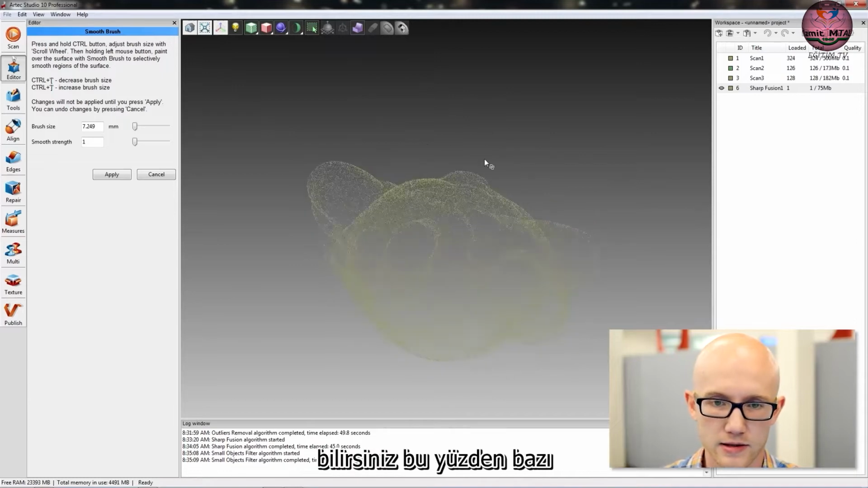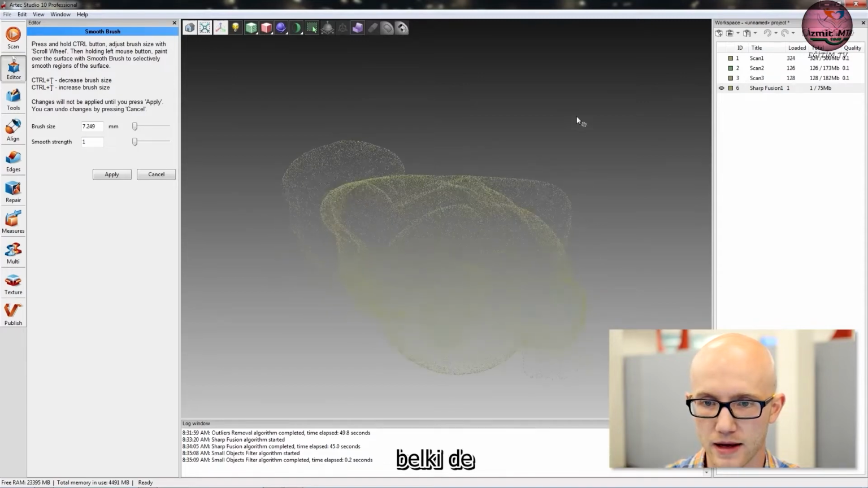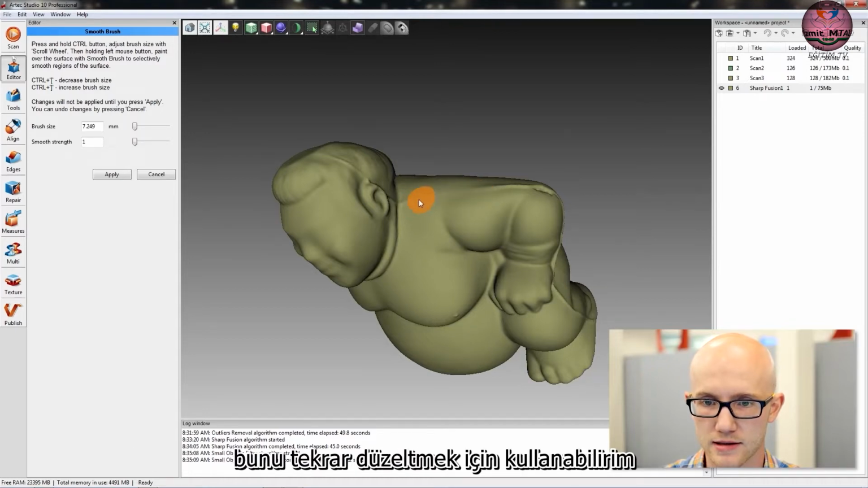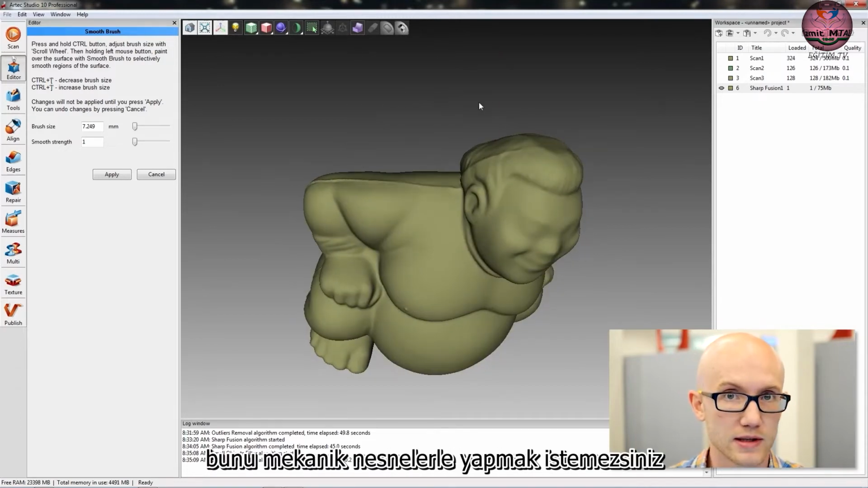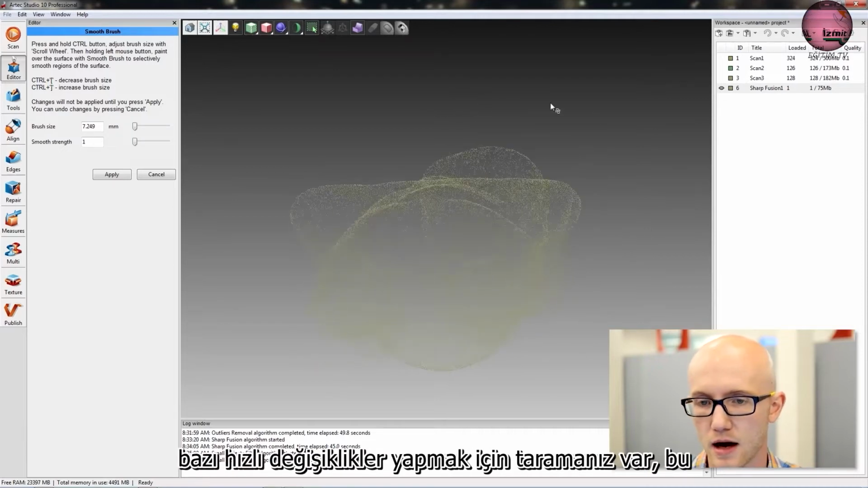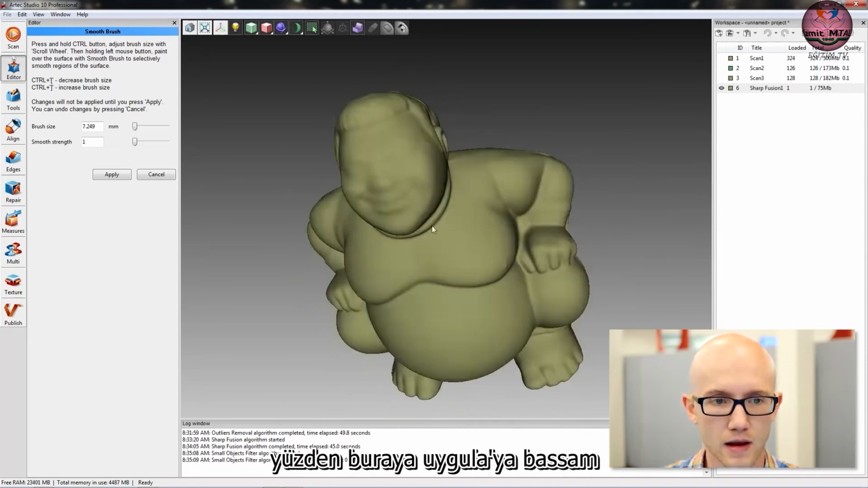Okay, and then so I smoothed out some of the edges here. This hair where I removed that. Maybe I don't like this seam that was in the original model that I scanned. So I could use that to smooth this out. Again, this is just some really simple editing here. You would not want to do this with mechanical objects, but it works great for organic objects that you have scanned to do some quick modifications.